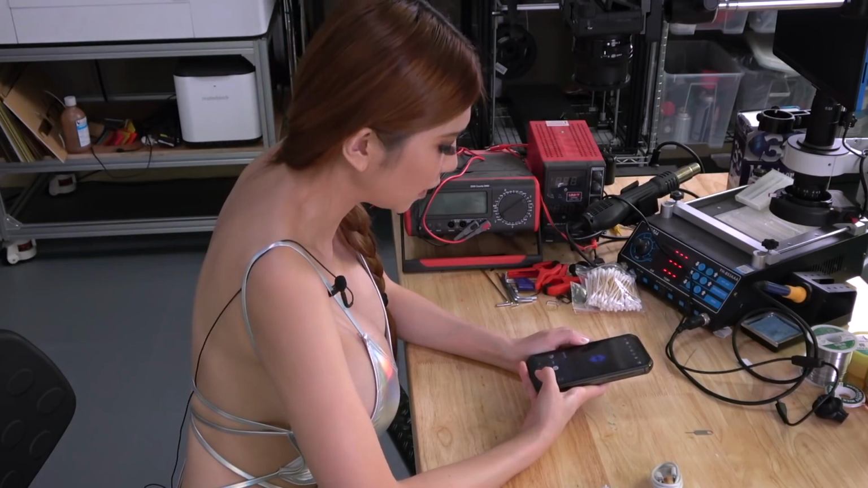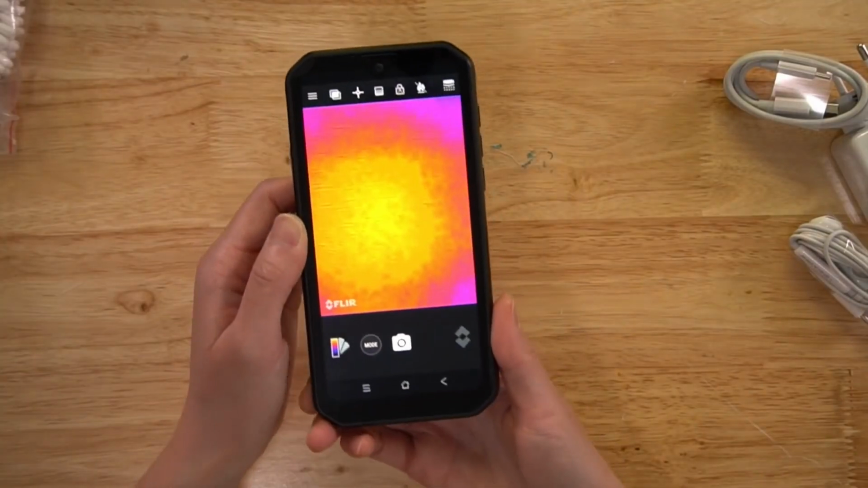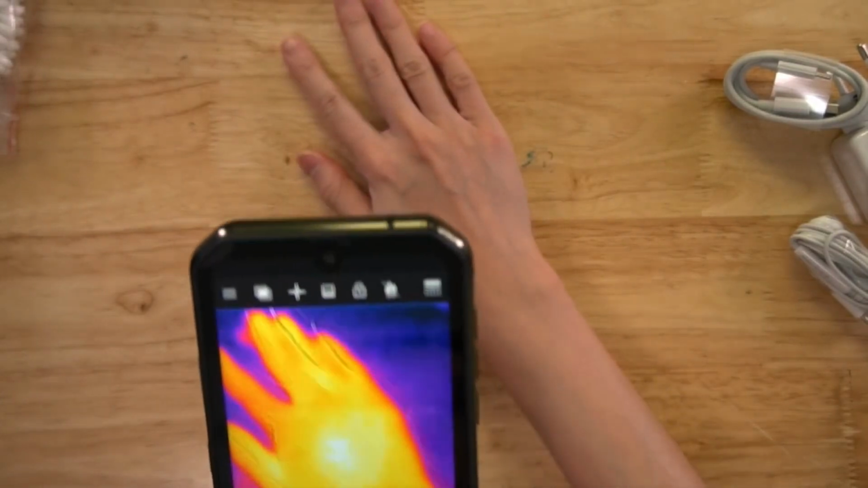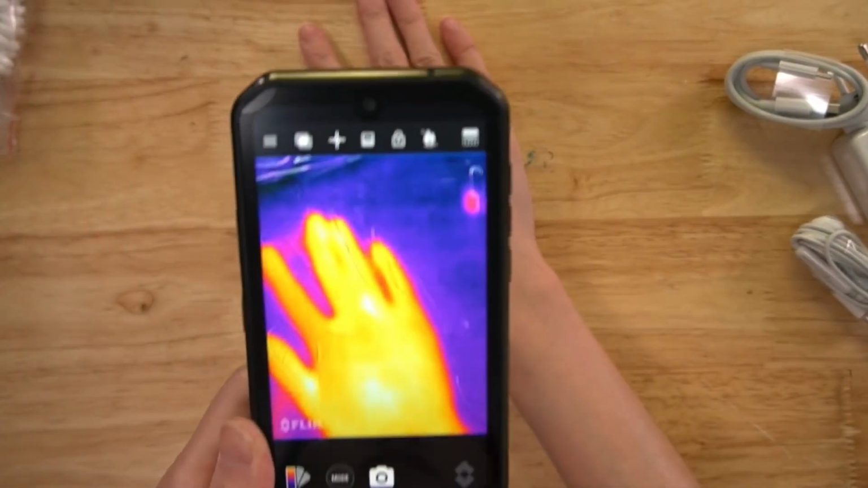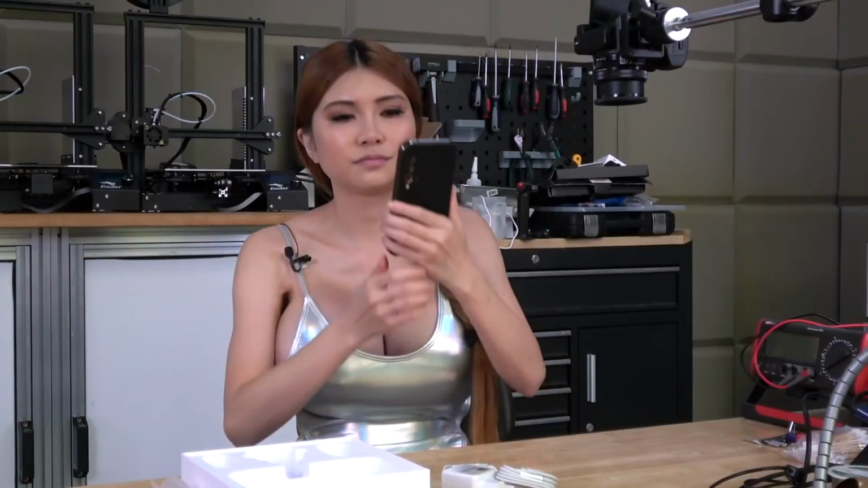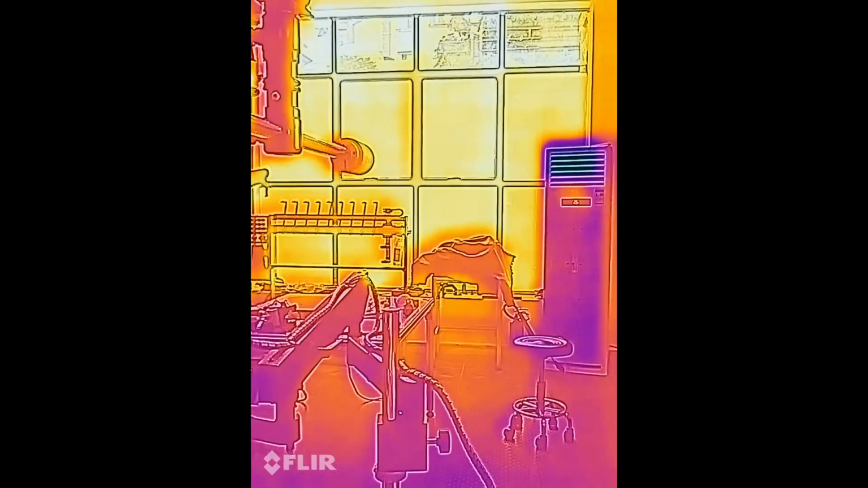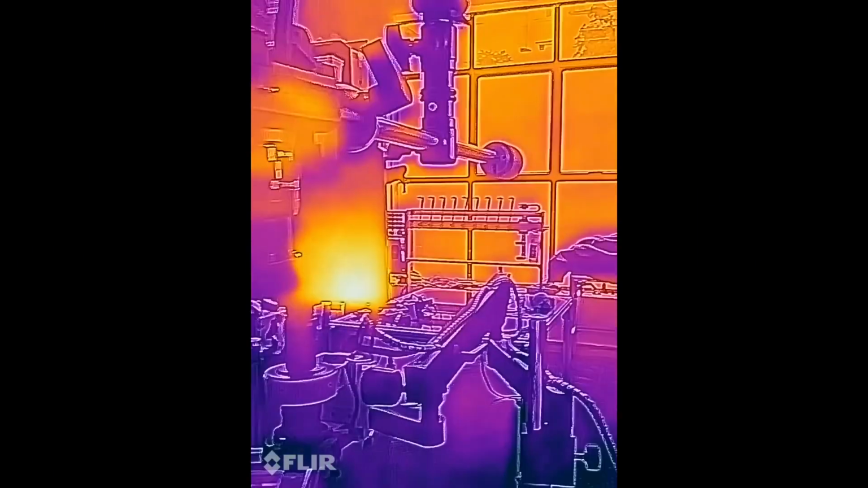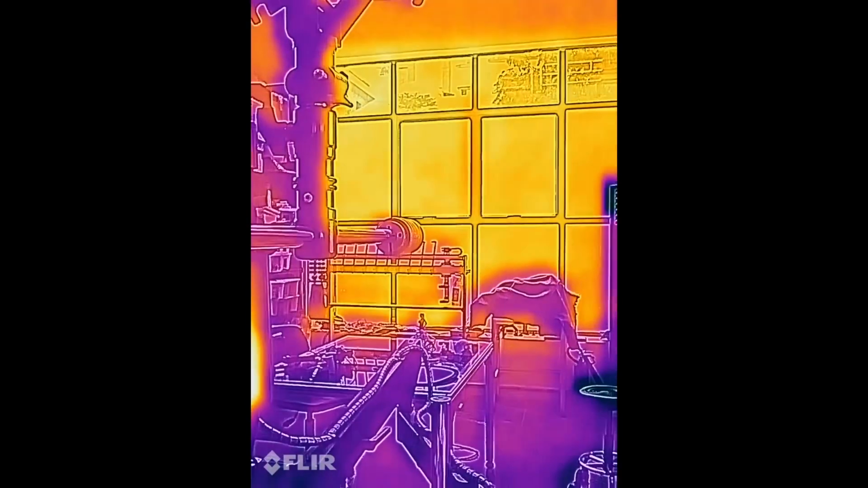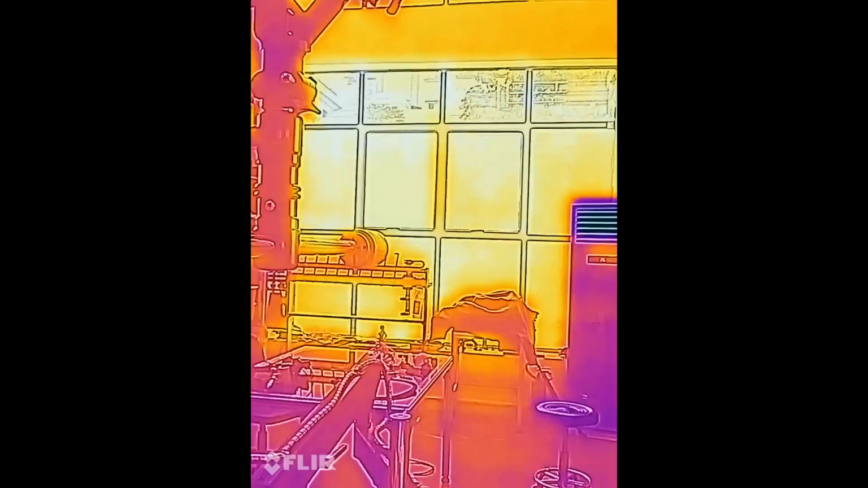So now it's opening. See, this is the thermal camera. You can see my hands. Okay, now I'm filming with the thermal camera. You can see that is my window, the bright orange, because it's hot outside.